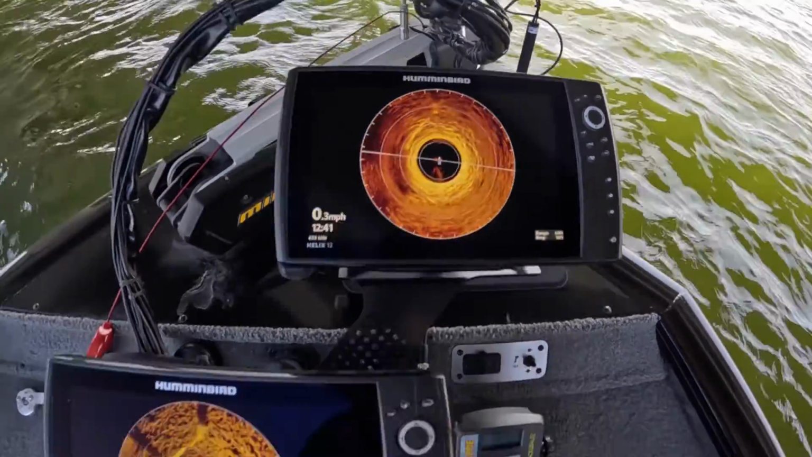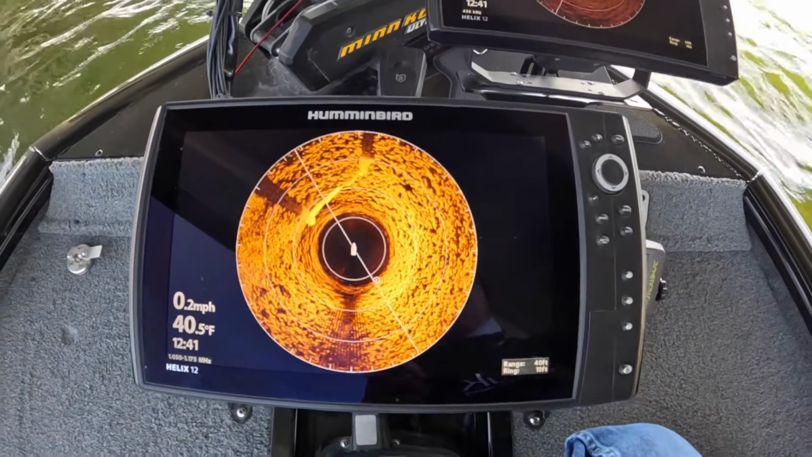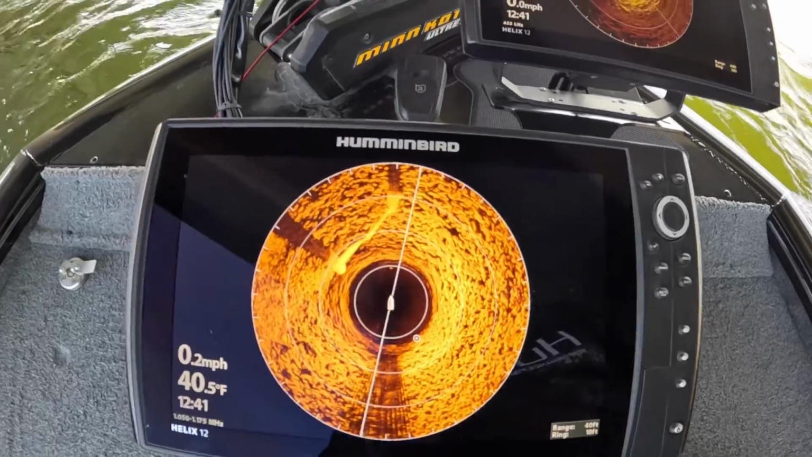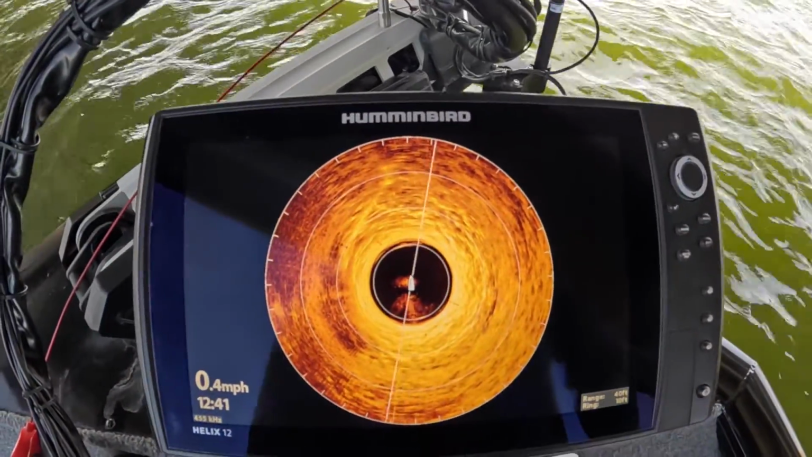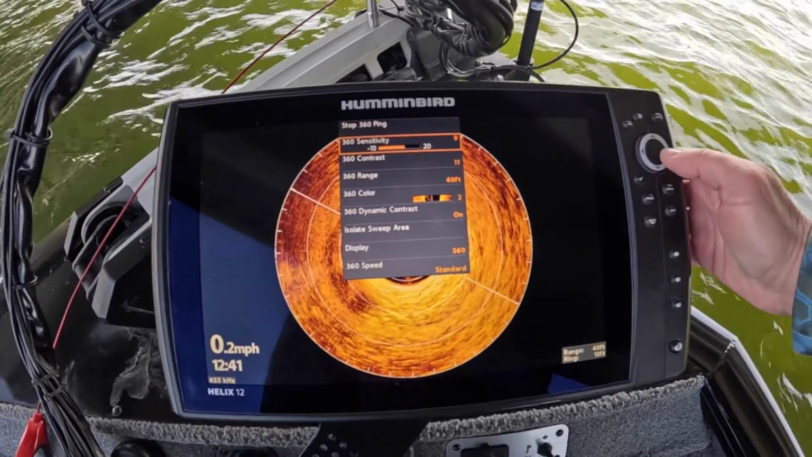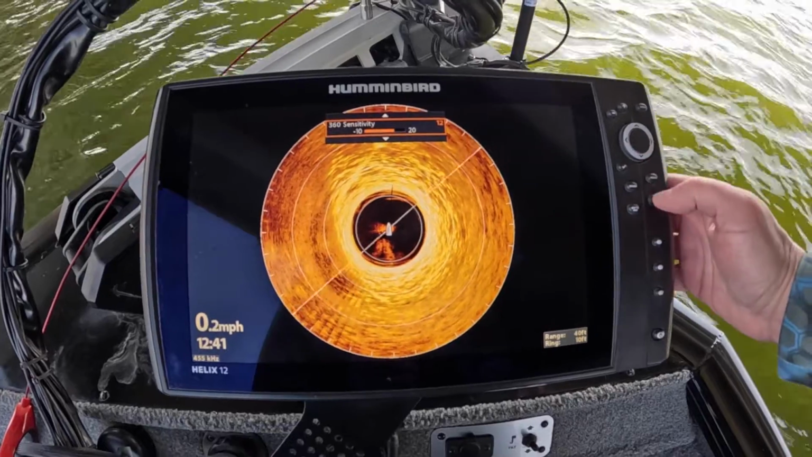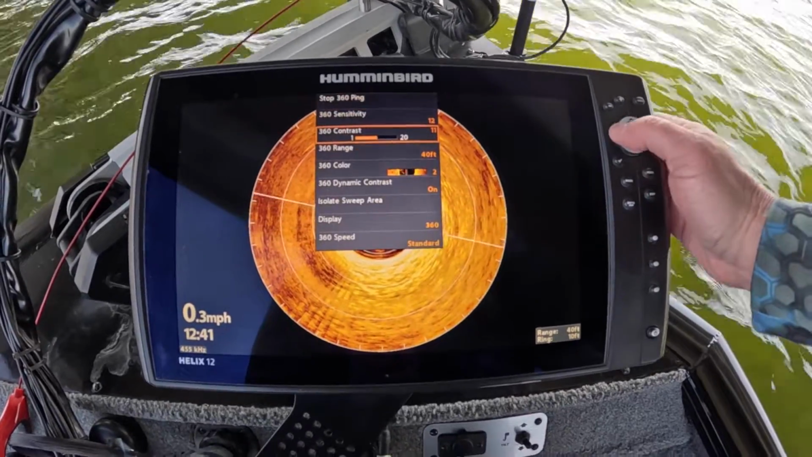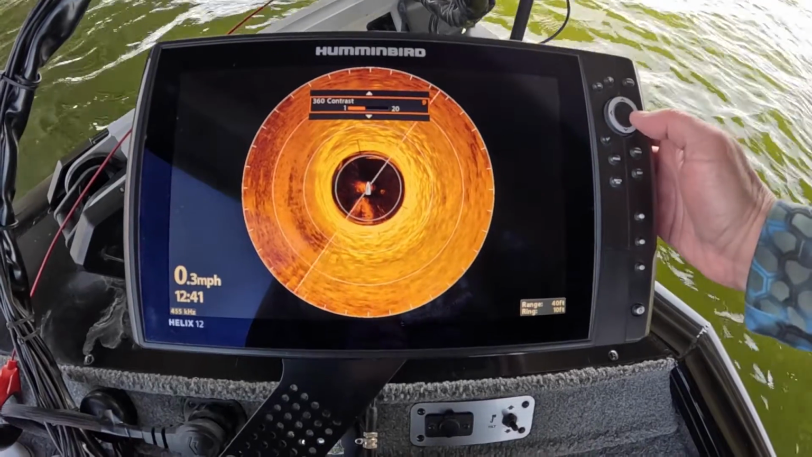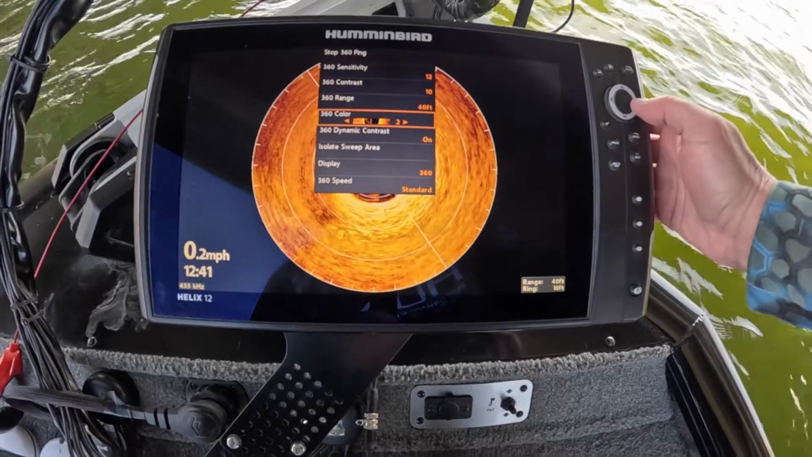under the bridge. Mega 360 is way more defined, so looking a lot nicer, but the standard 360 is still not too bad. I don't know if we can dial this in a little bit better. If we turn the sensitivity up, we're gonna maybe wash it out. Maybe we can take her back the other way. We might have to switch color palette here.